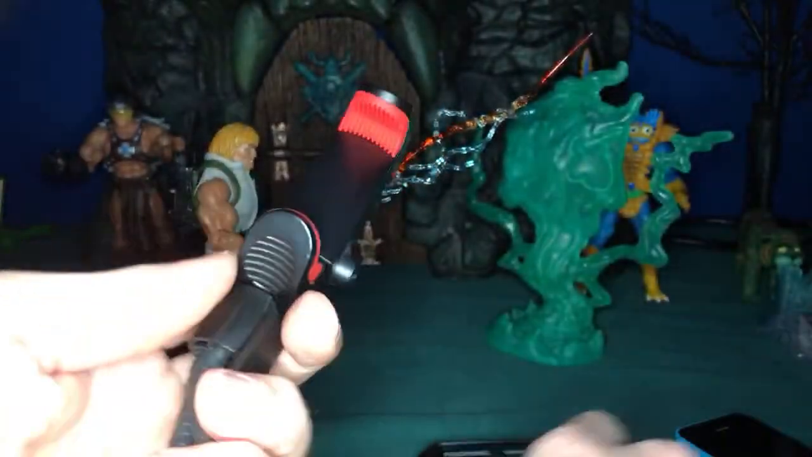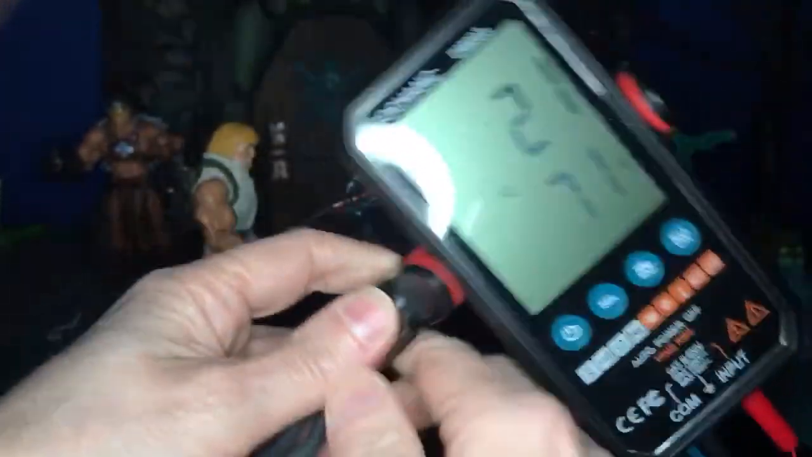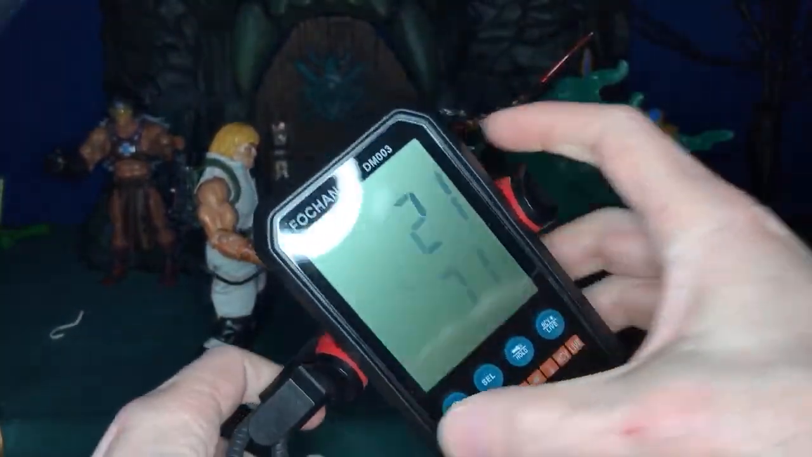I will just use this camera mount right here. Let's see if we can't make this work. Best we can. Not perfect, but there you go. Hopefully you guys can see that.